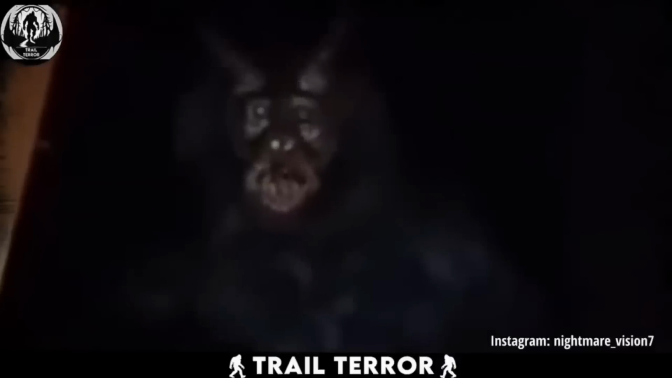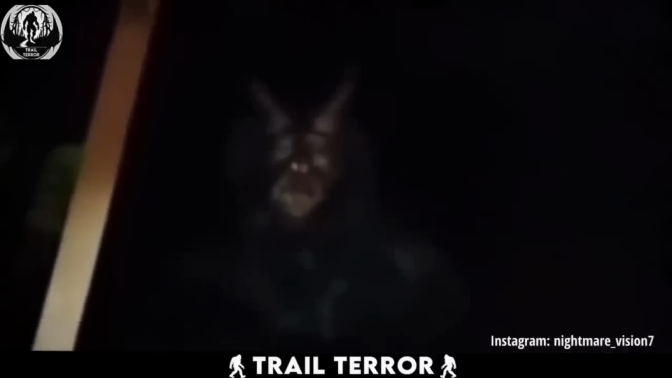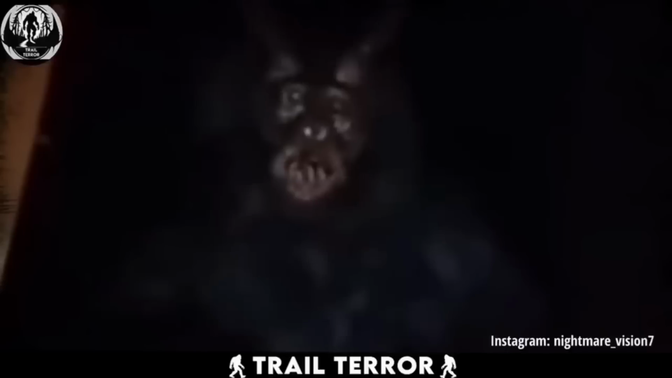It's got a face straight out of nightmares, demonic and sinister, with long claws and devilish horns. The way it bares its teeth and locks eyes with the camera sends shivers down your spine. Now, some skeptics might say, hoax, and suggest it's just someone in a demon costume. But the sheer terror in the cameraman's voice and the genuine fear in the air, it's enough to make you wonder if there's more to this than meets the eye. Whether real or not, it's certainly enough to make you think twice about venturing out into the night.